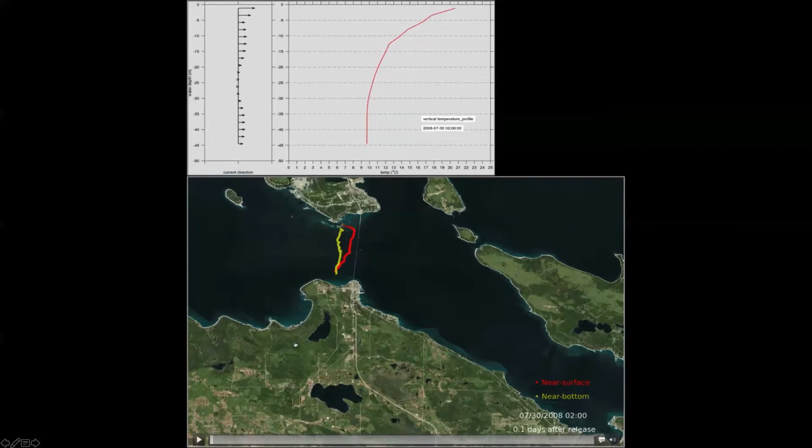So the red dots are released at the surface numerically into the flow. The yellow dots are released near the bottom. So you're going to see the difference between the flow in the surface waters in the straits versus that at the bottom. In the upper panel, the red curved line, this would be a late summer condition.